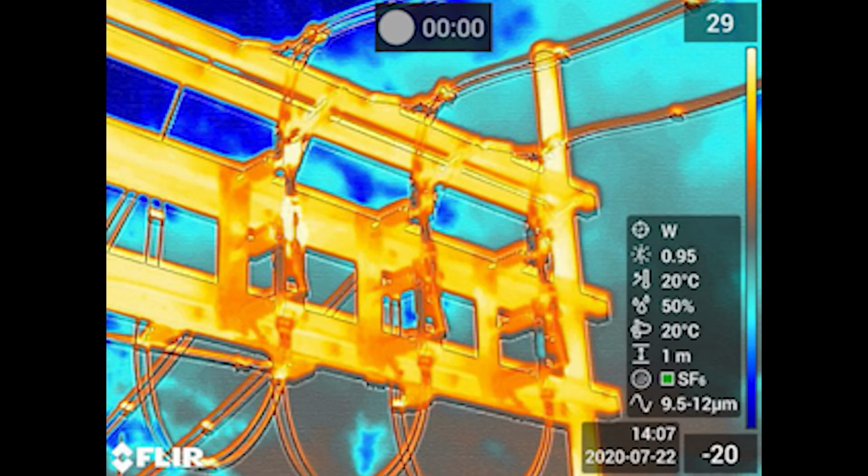This is the same structure but looking through the IR camera of the GS77, and you can see the left-hand cutout is quite hot as compared to the center and the right cutouts. This was a bit of a surprise to us. We weren't anticipating this particular cutout to be hot. It was around 90 degrees centigrade, so this is something that was set for adjustment of the jaws the next time they were out of service. The utility should be a little bit concerned as there was a balanced load on the switches at this time.